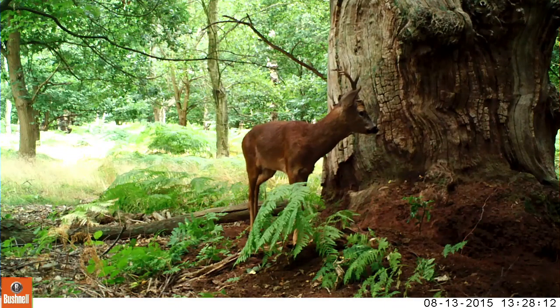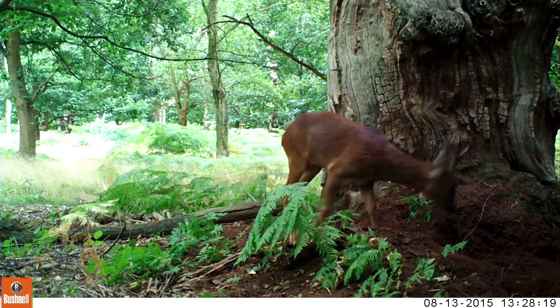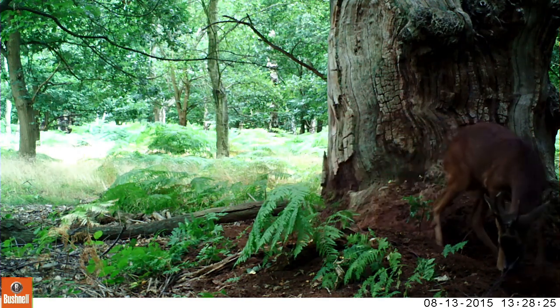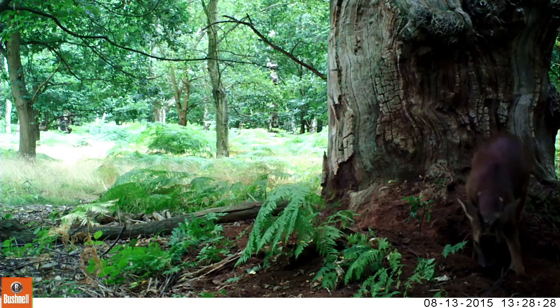Wildlife needs places to rest, and as you can see here, it finds some in Sherwood Forest. You can see here quite well the antlers of the Roe Deer buck.